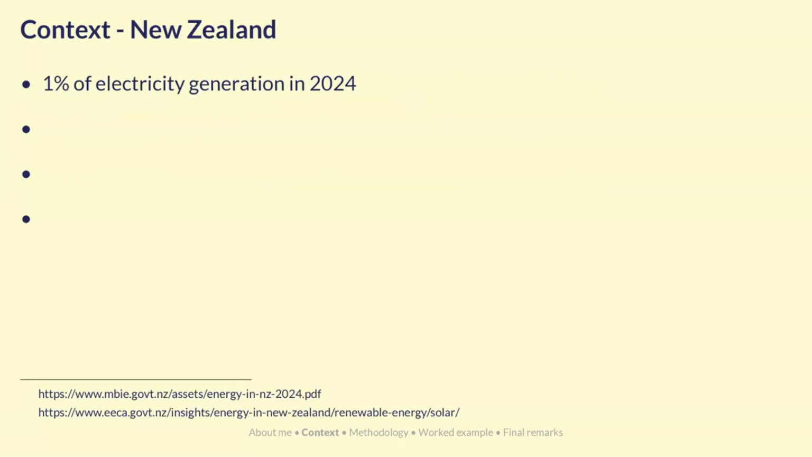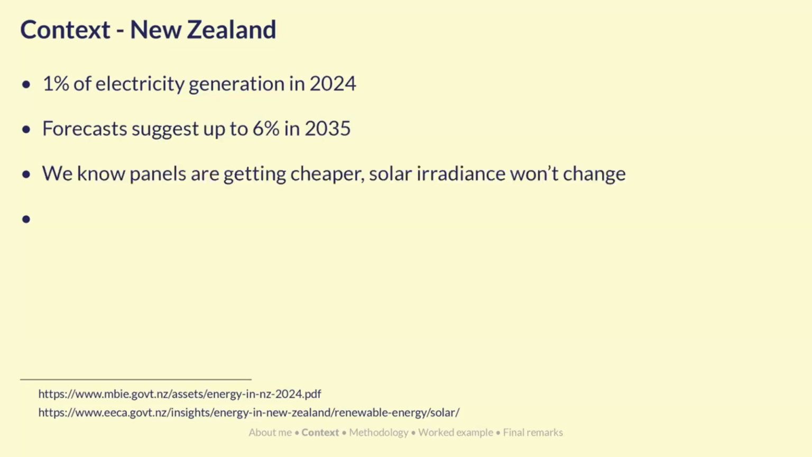In New Zealand, 1% of our electricity generation was solar in 2024, and forecasts are suggesting up to 6% in 2035. We know that solar panels are getting cheaper. We know that the amount of solar radiance coming from the sun isn't changing, and in fact, some climate models are predicting less cloud cover in New Zealand.